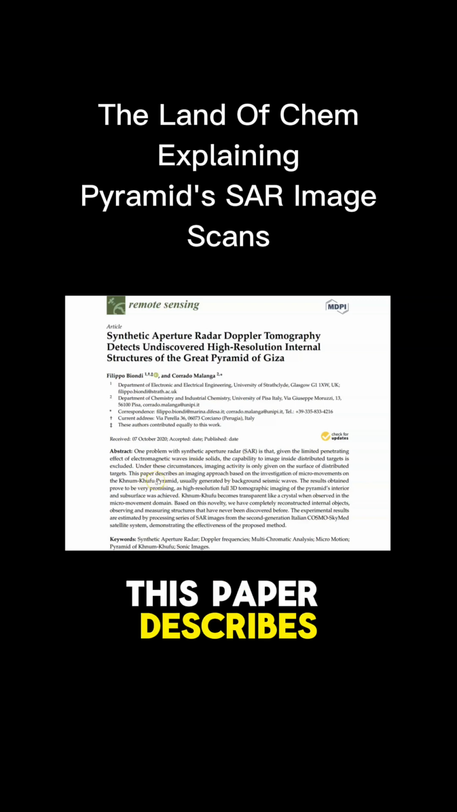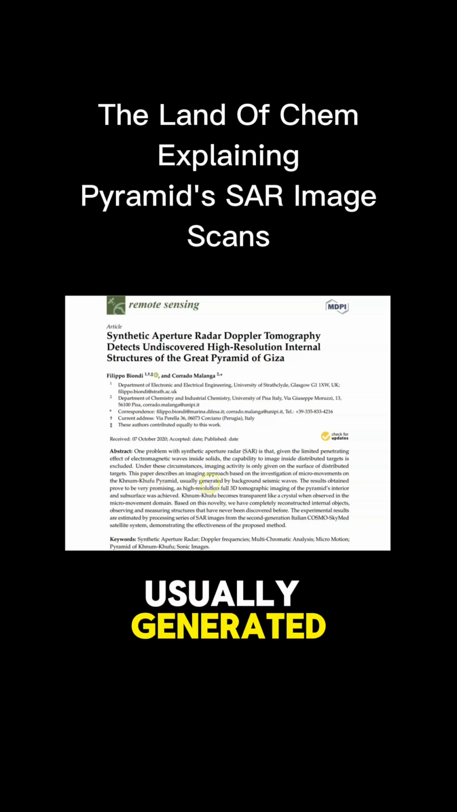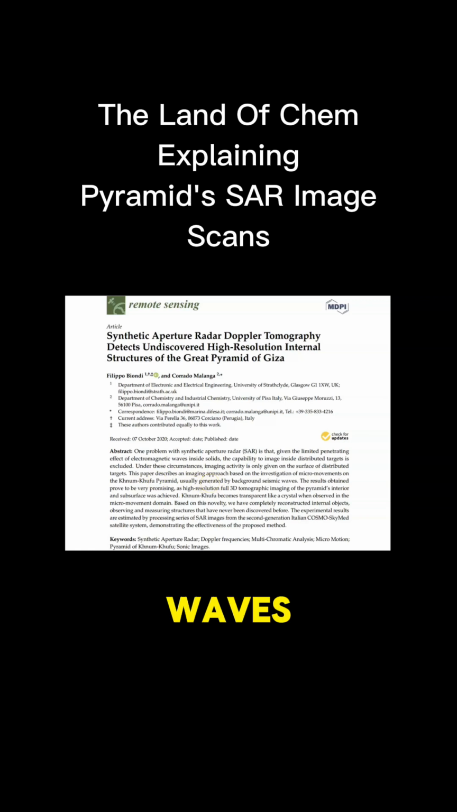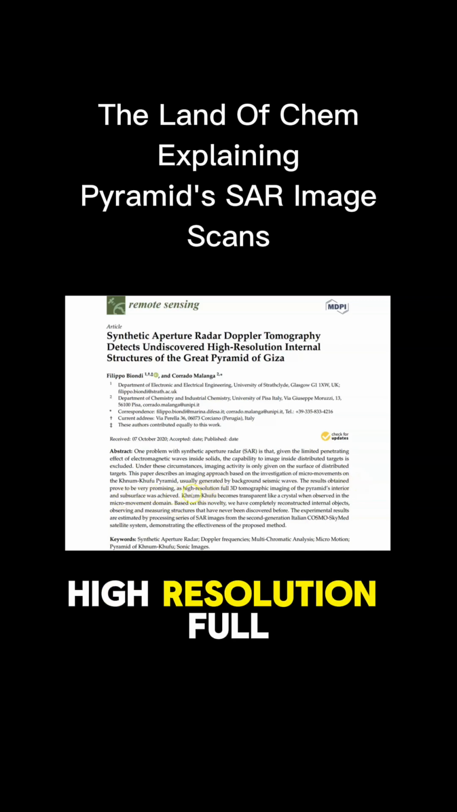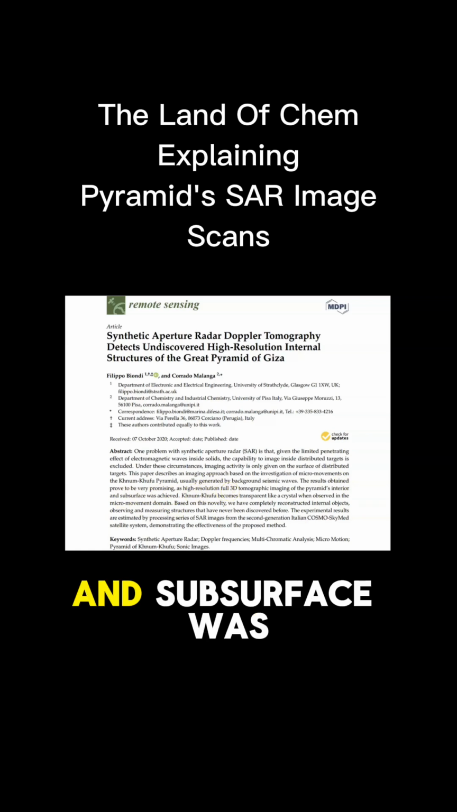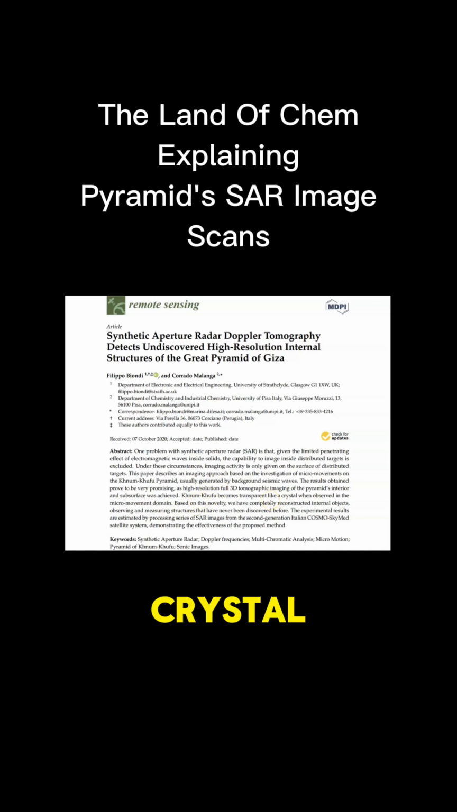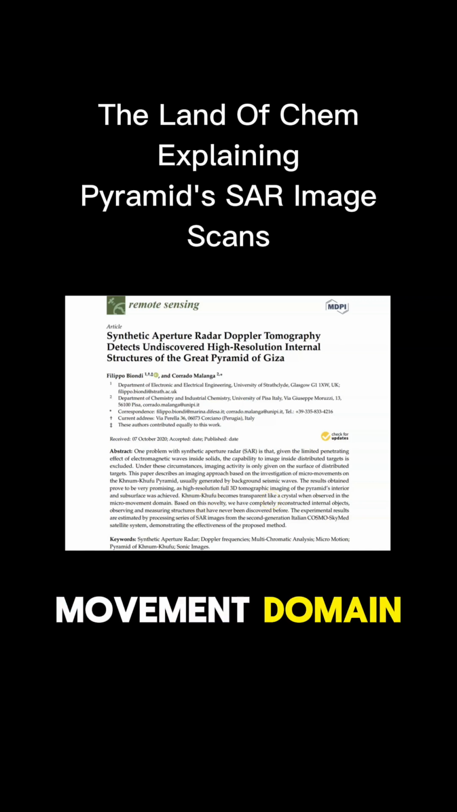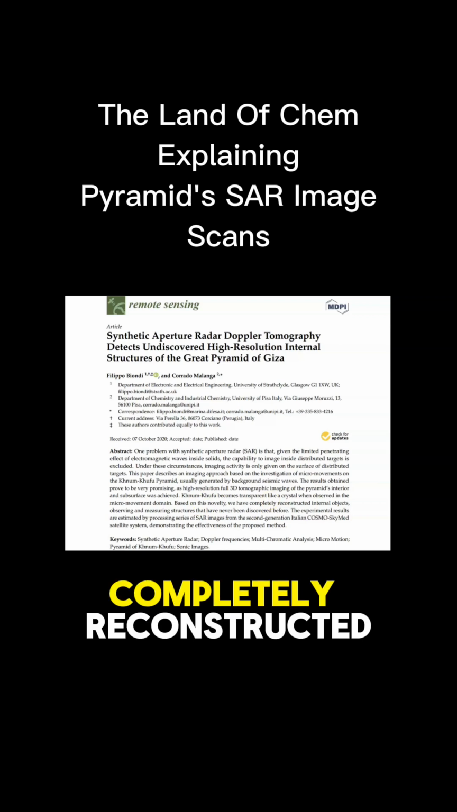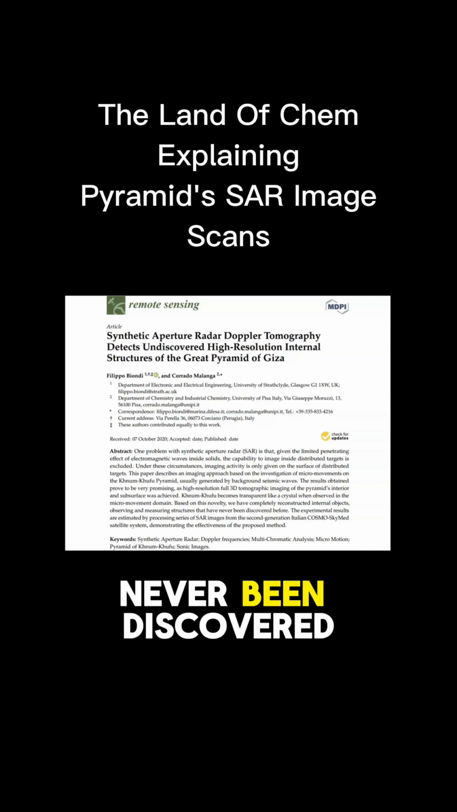This paper describes an imaging approach based on the investigation of micro movements on the Khnum-Khufu pyramid, usually generated by background seismic waves. The results obtained proved to be very promising, as, quote, high resolution, full 3D tomographic imaging of the pyramid's interior and subsurface was achieved. Khnum-Khufu becomes transparent like a crystal when observed in the micro movement domain. Based on this novelty, we have completely reconstructed internal objects, observing and measuring structures that have never been discovered before.